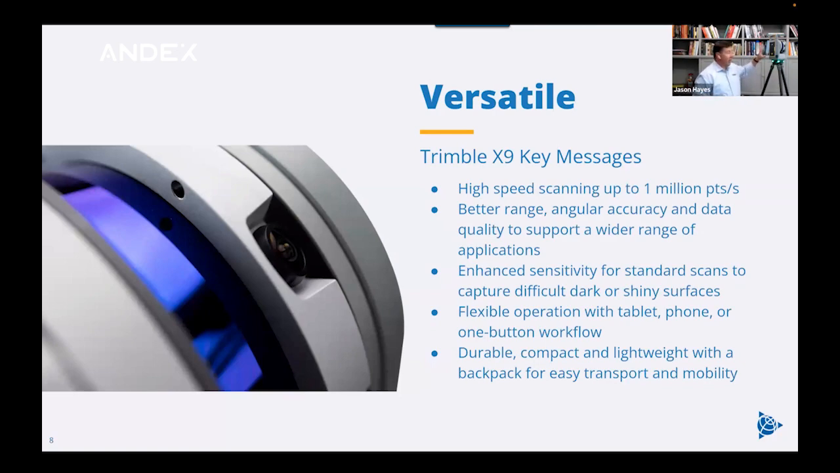So it's got a great IP rating, which we'll talk about a little bit later. It's got a very convenient small form factor that you can put into the backpack, which fits nicely in the back of a vehicle, overhead bin on an airline. Also, there's a hard shell case, so if you want to ship the scanner or check it in your luggage, you can do that as well.